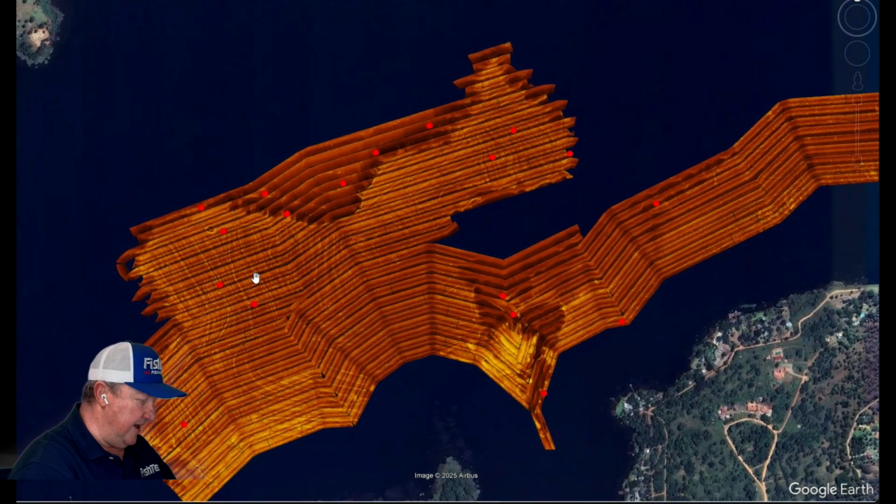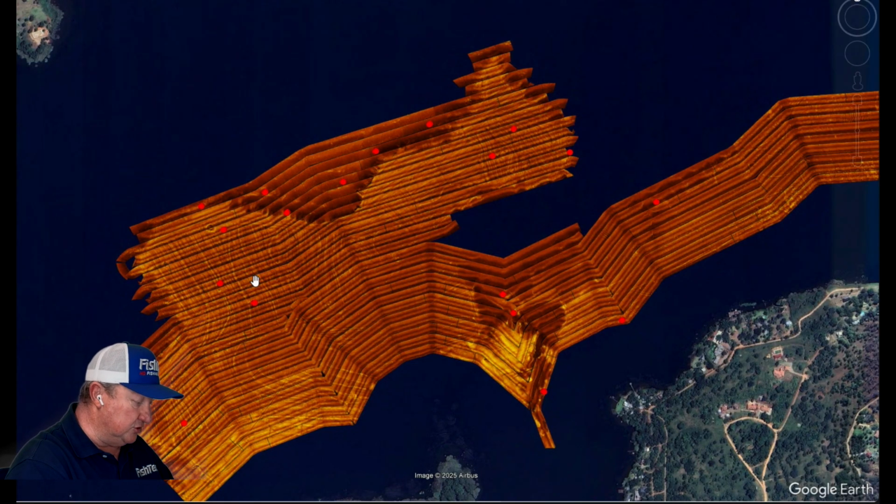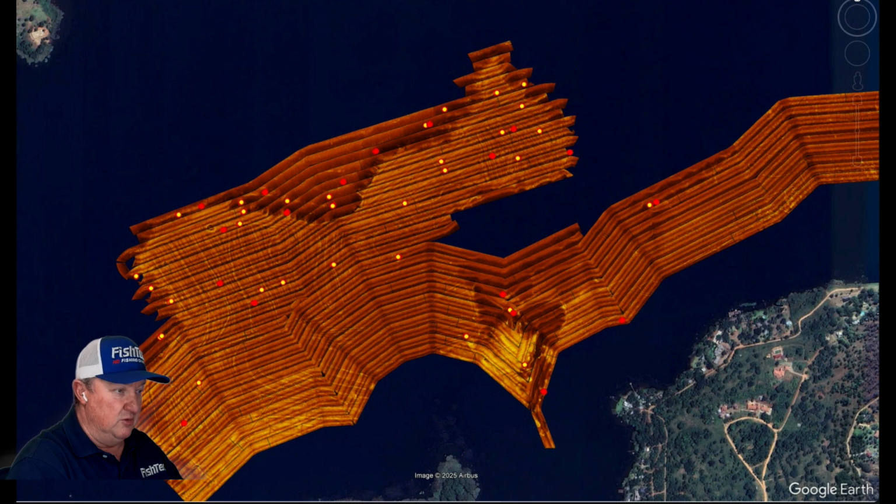Now we're looking at the yellow, which is the 20 to 30 foot range. Let's turn on the 20 to 30 foot range, and I want to flash them on and off. Mostly, once again, in this area, it's just suspended. Those are suspended fish.